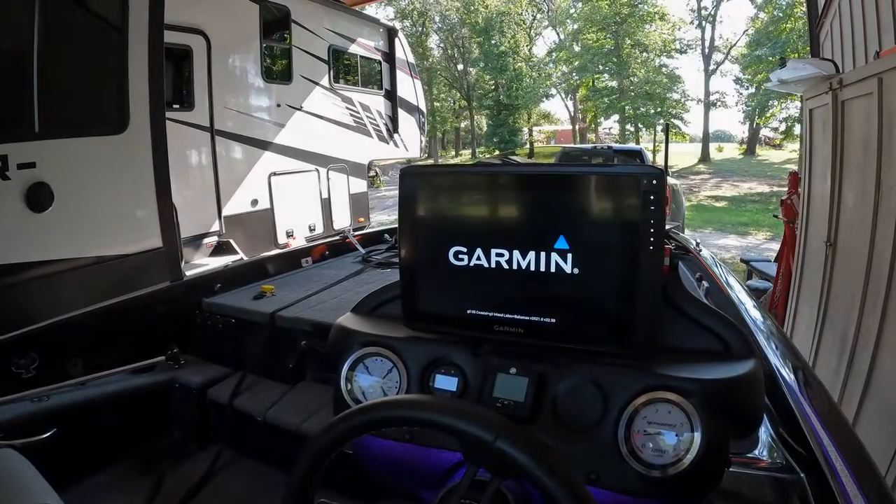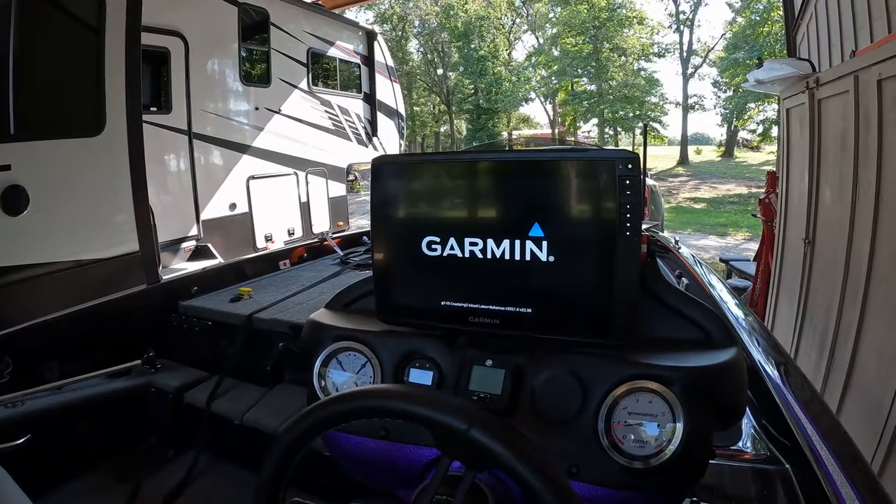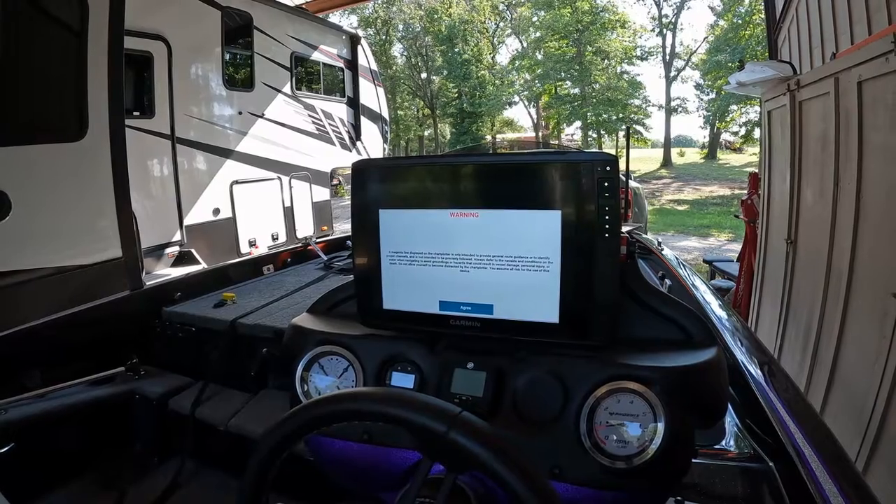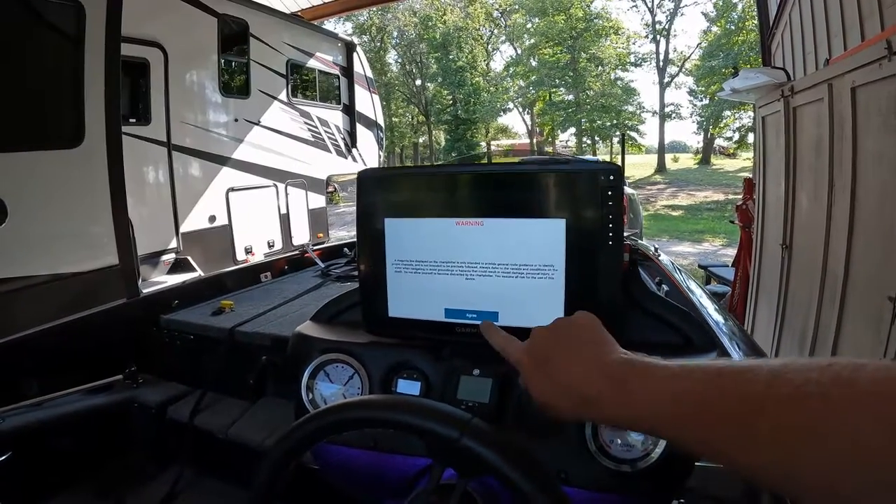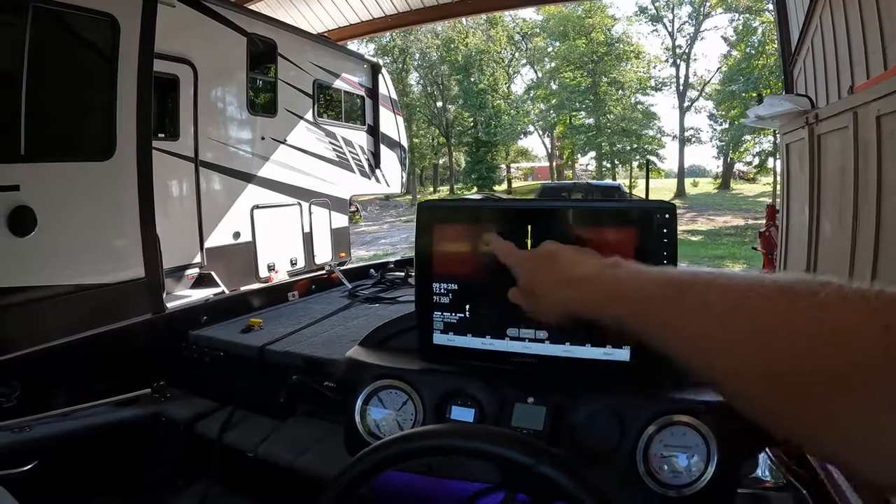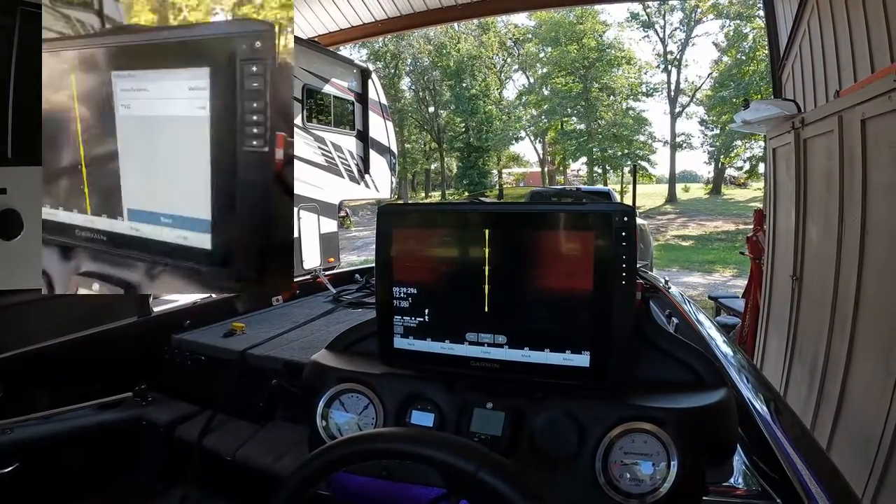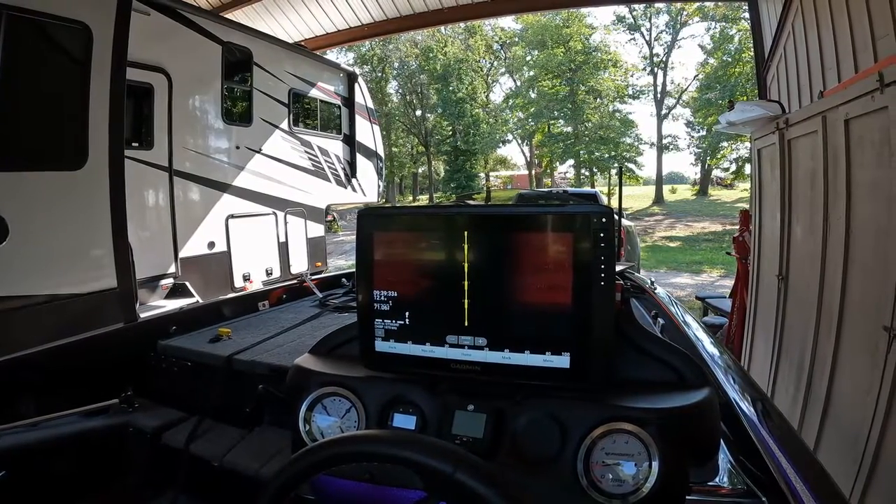So you can see my Garmin unit's booting up here. What's happening is when I go to side imaging, I'm only getting half of the display, just the left. So let's agree to this. Go here to side imaging, and only this side shows up. So we need to see what we can do to remedy that, and what I've discovered thus far.